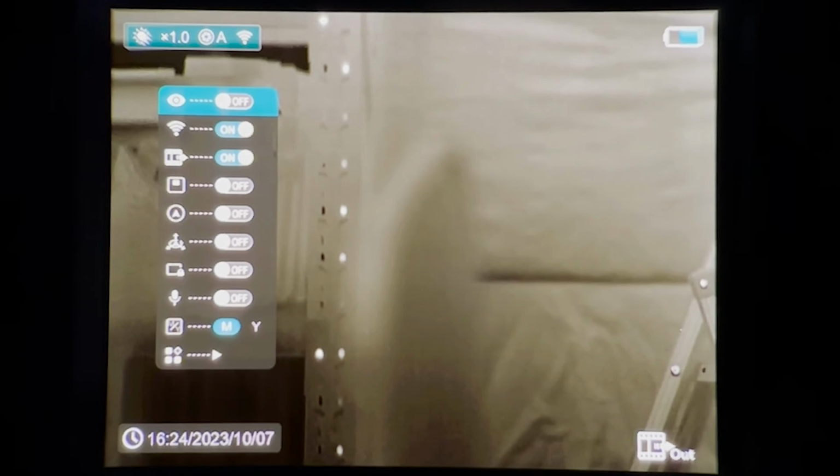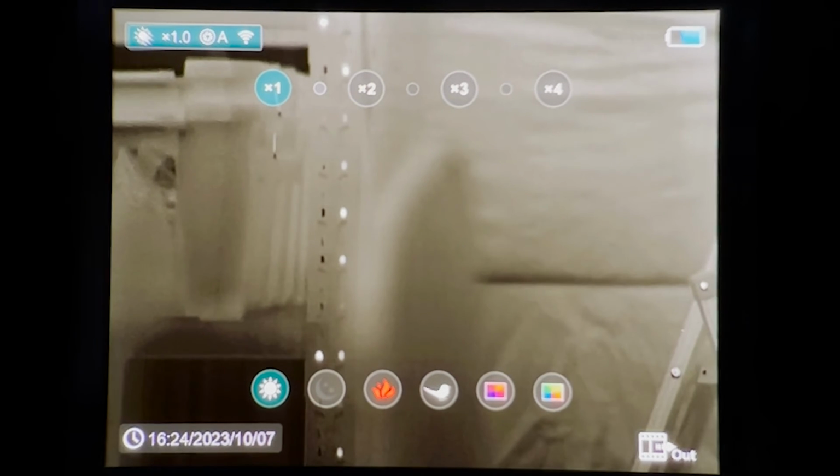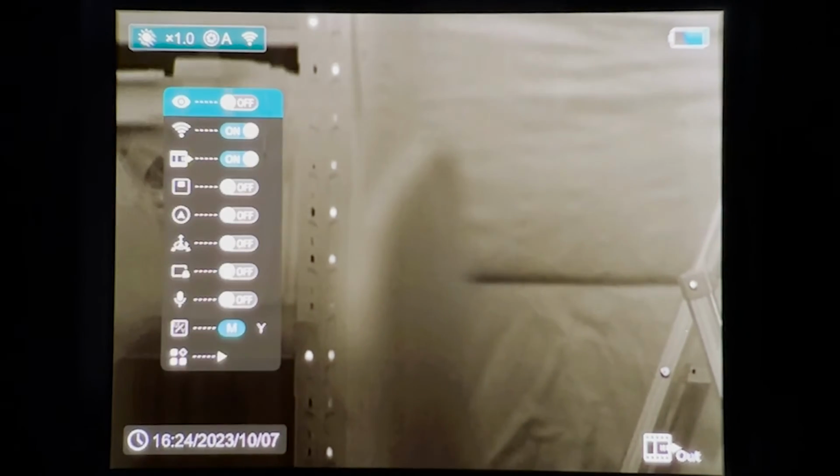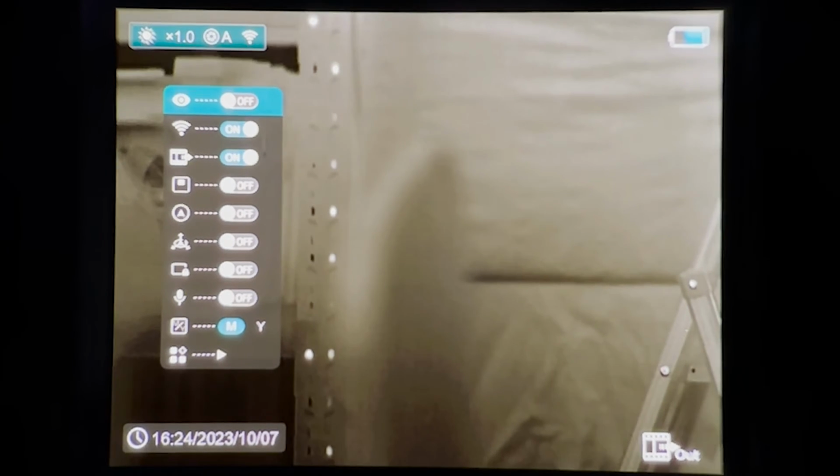Now another thing, if you single press on the power button, it'll also close down any menu that you're in. So if you're in a menu and you single press on the power button, it will close it down for you. Or if you're in a sub menu, it'll go back to the previous menu. All right, well that's pretty much it for the menus.